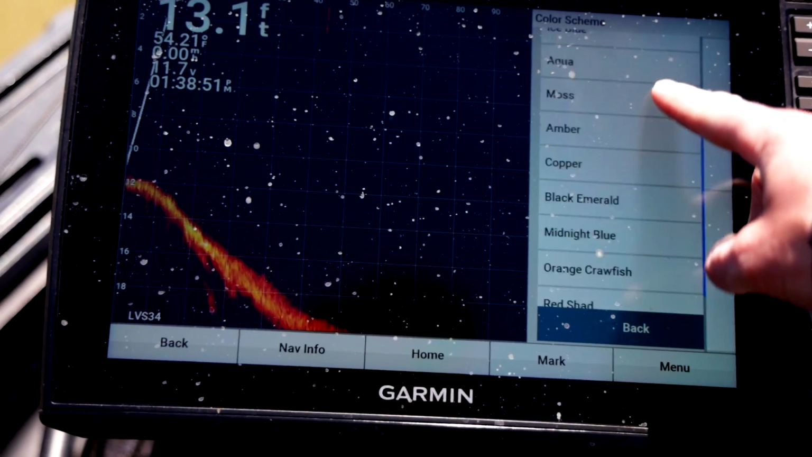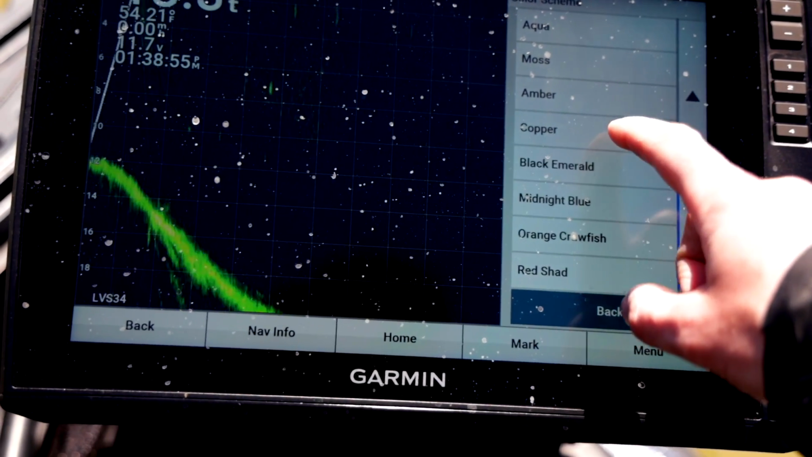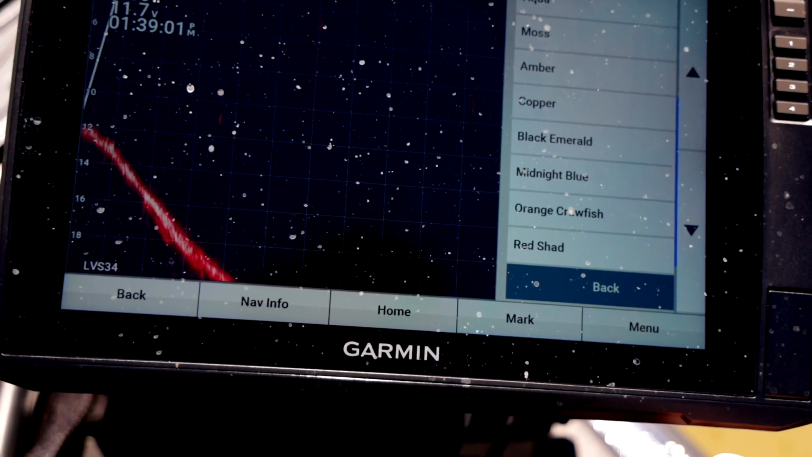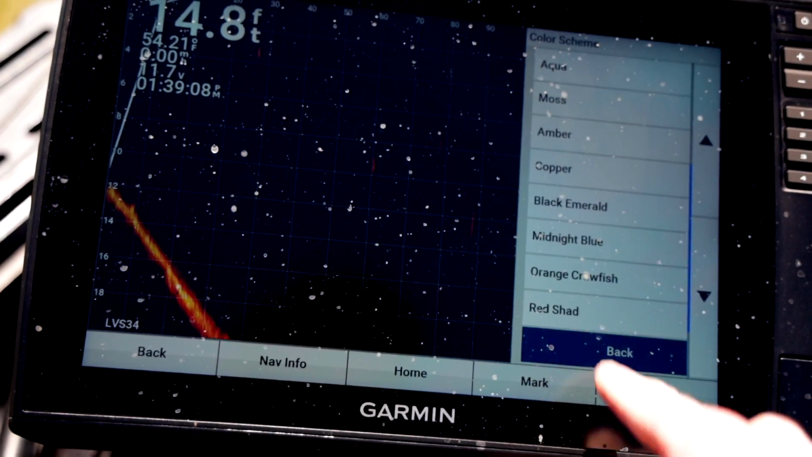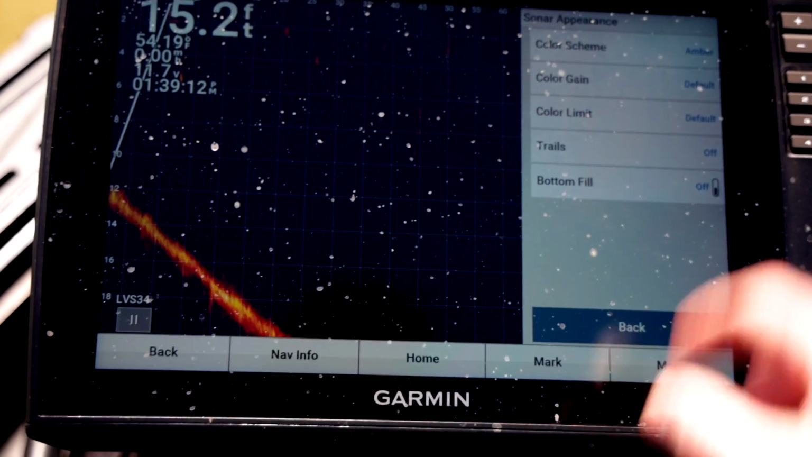If you like different color schemes, there's a whole bunch to choose from. Midnight blue, black, emerald, copper, amber. Amber is the one it comes with out of the box, but if there's anything that you like best or that your eyes see best in certain conditions, that's the one that I would go with. For right now, we're just gonna leave it on amber just to see how it is compared to what it comes out of the box with.